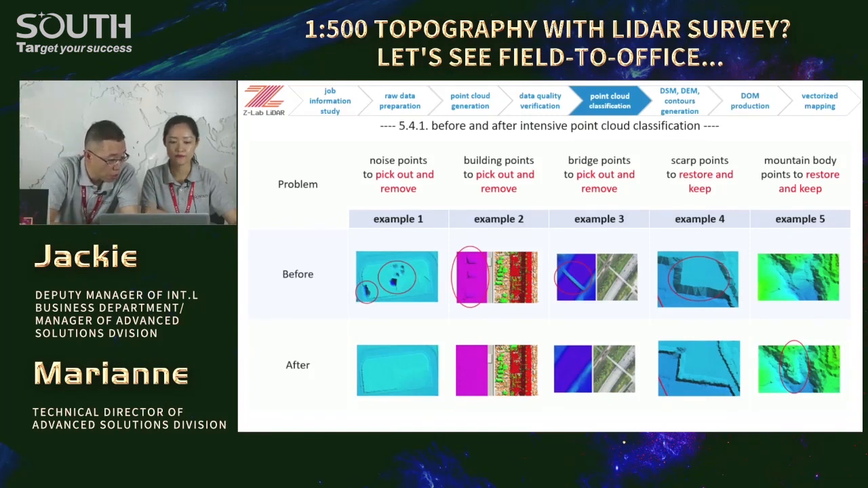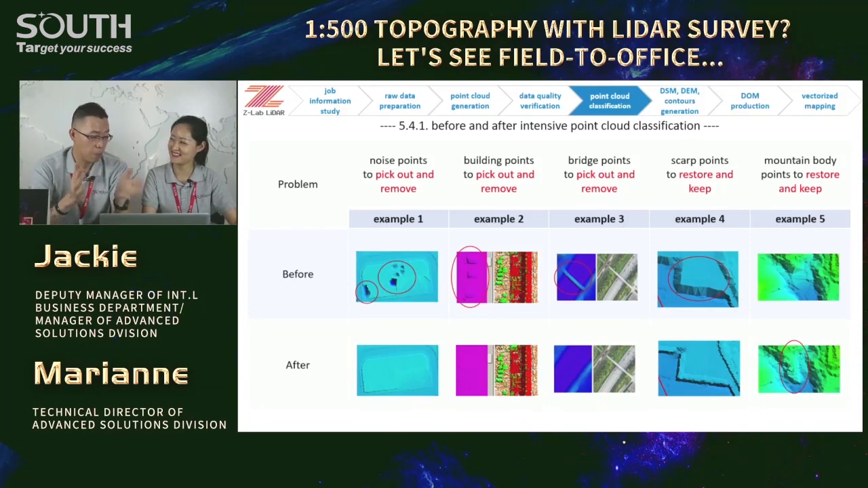And then example 3, the bridge. How about the bridge? Do you think the bridge belongs to the ground, represents the ground or not? Yes. Yes? Oh, sorry, wrong answer this time. The bridge is actually an architecture, a building, right? So we have to remove it also.